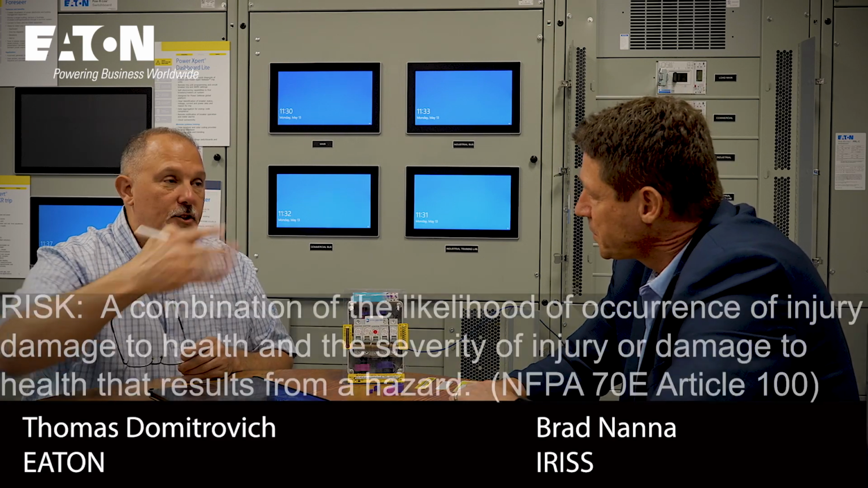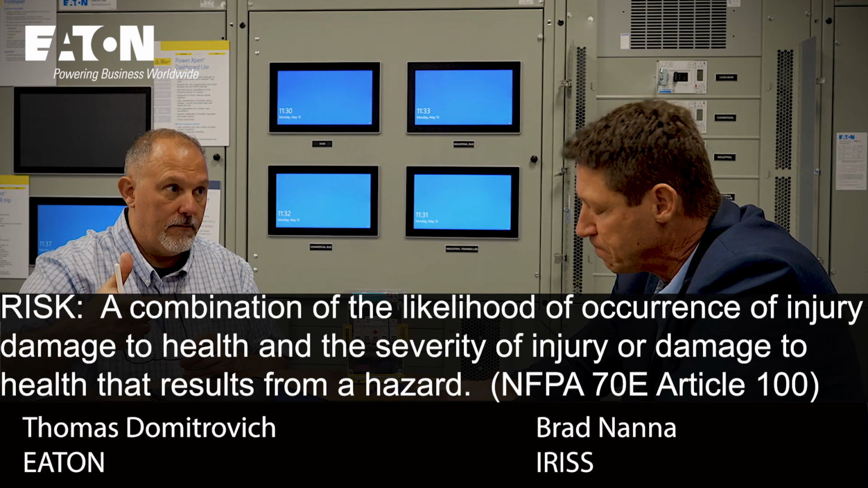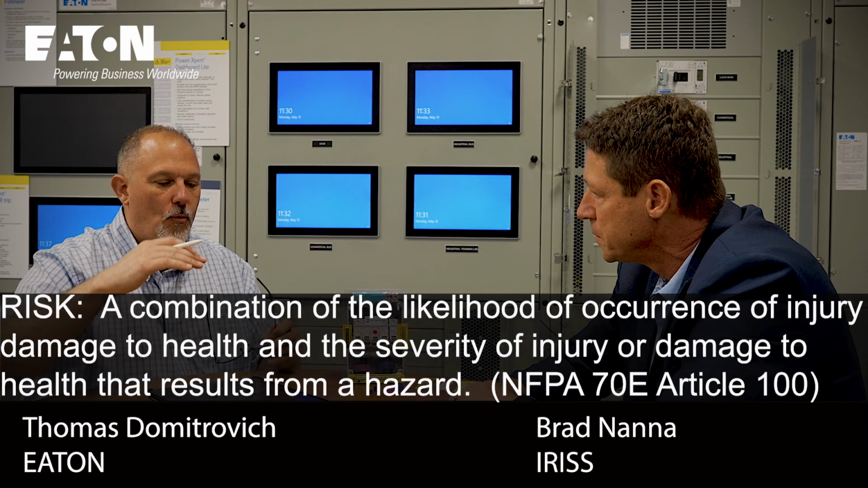There are two key components of risk: likelihood and severity. Eaton makes solutions to help the severity. We make solutions to help reduce likelihood too. But reducing likelihood is, in my opinion, ahead of the event.